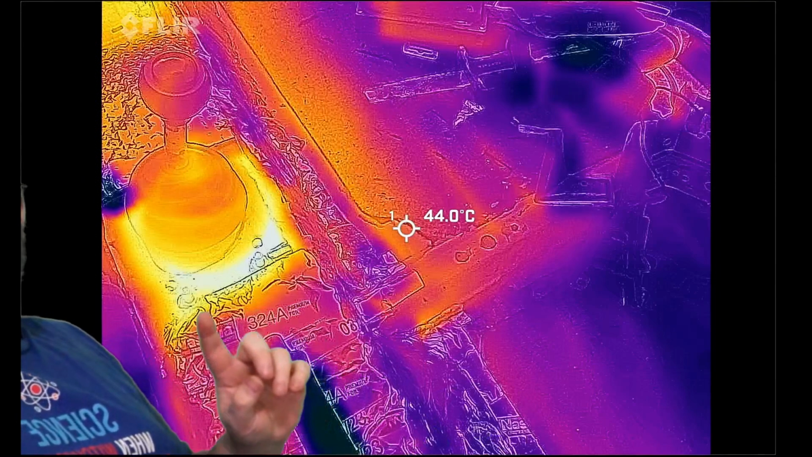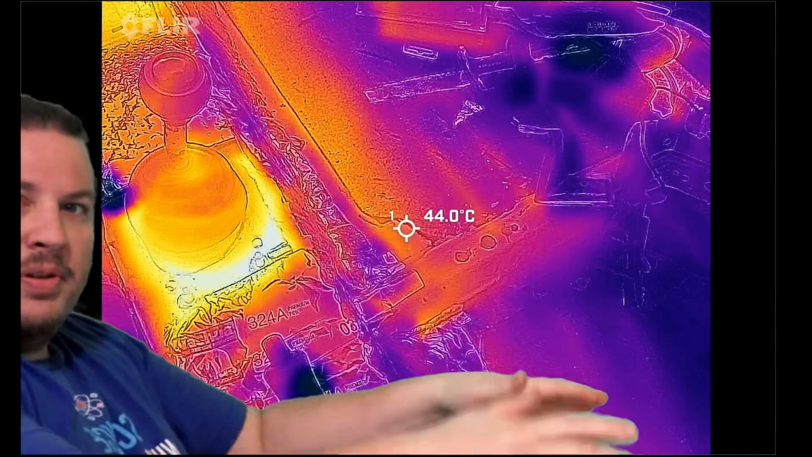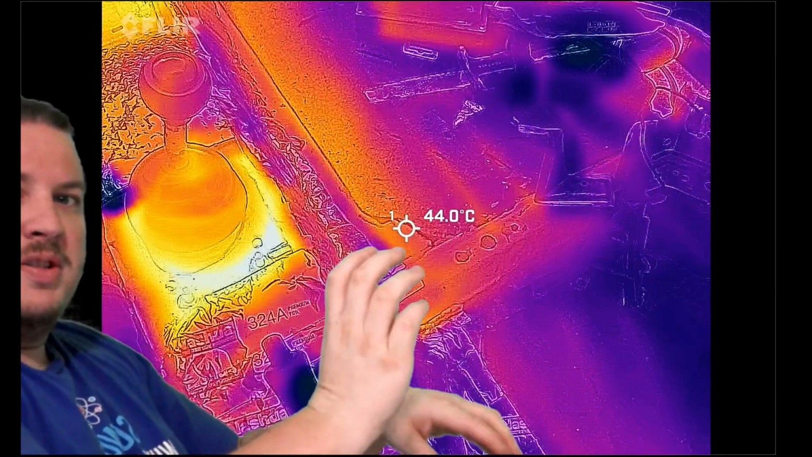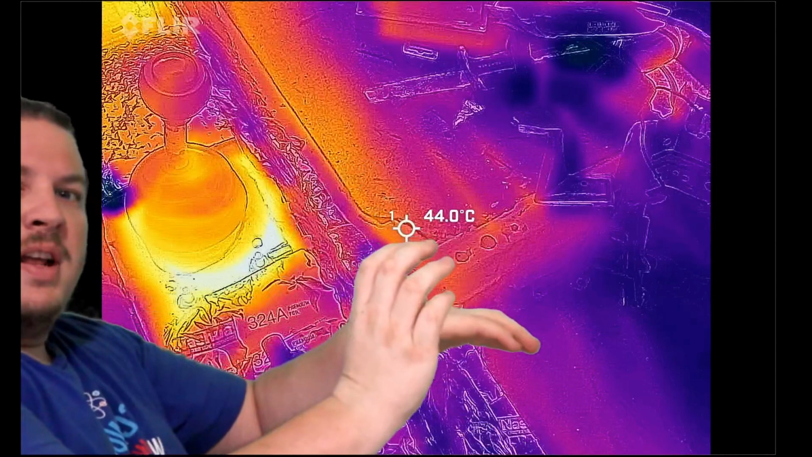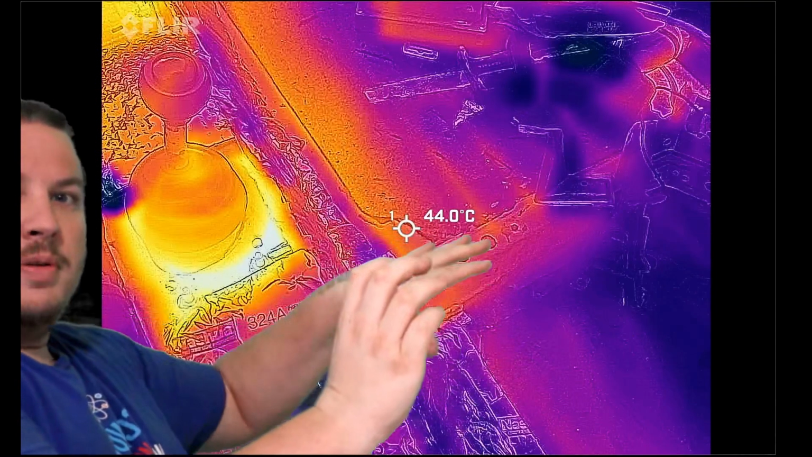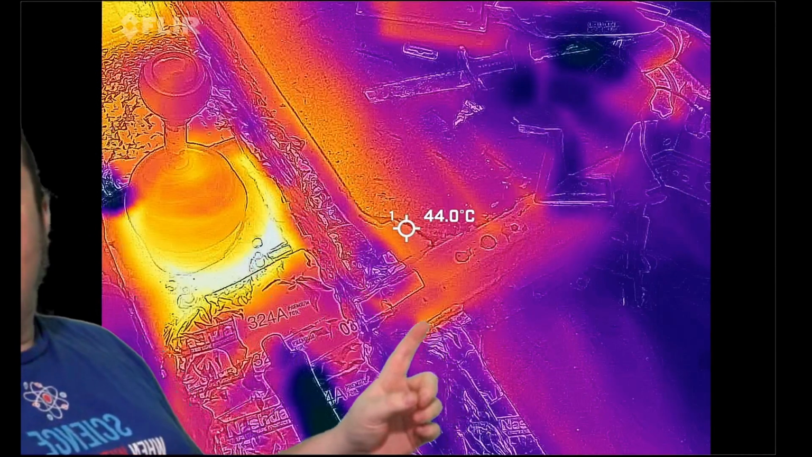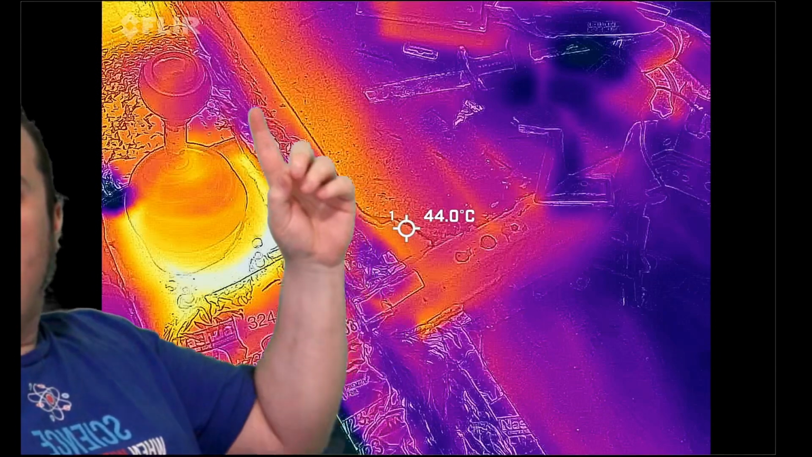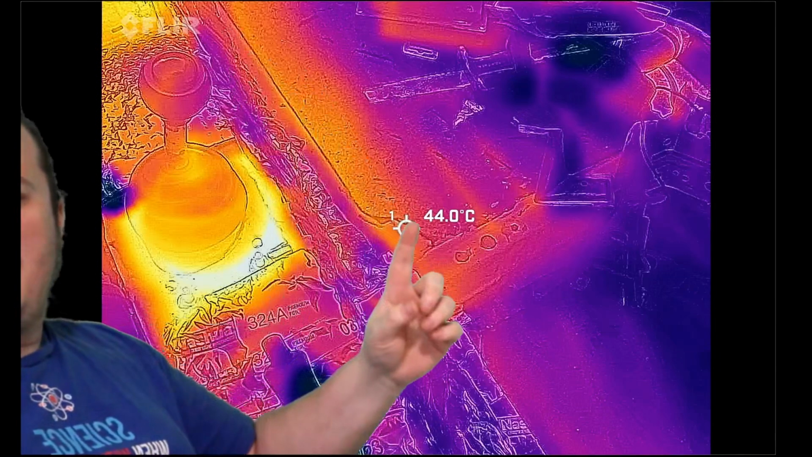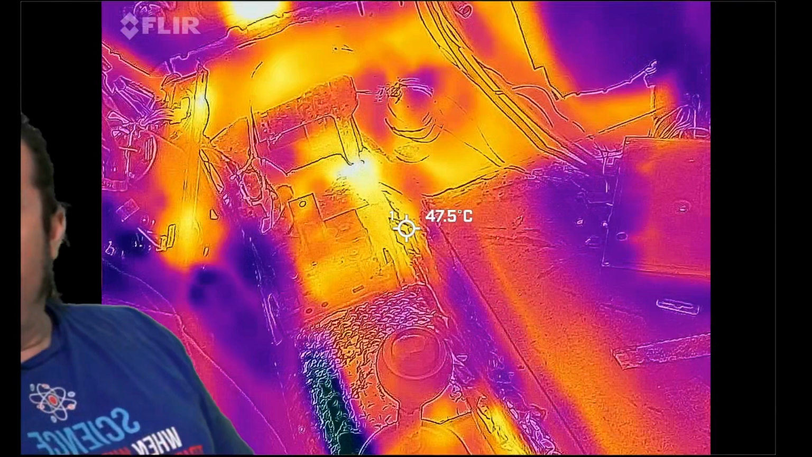But you can see all that heat, and then you can see the heat bleed, right? Because the hump in the floor where the exhaust sits, all that metal is going to get hot. And then the further away from the exhaust you get, the cooler the metal's going to get because it can radiate back out to space. You can see that in here, right? All along here, you've got heat, and then it kind of fades away as it goes further out.